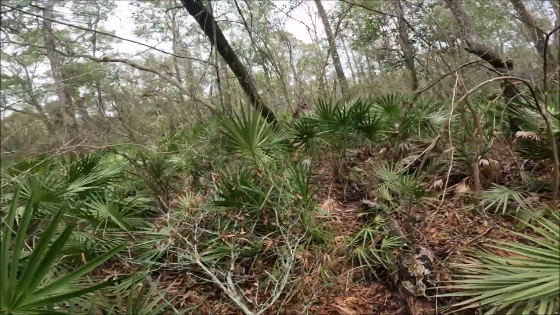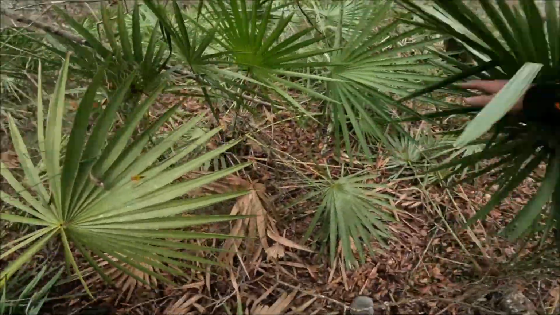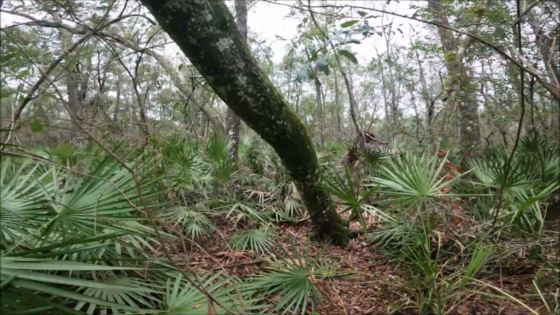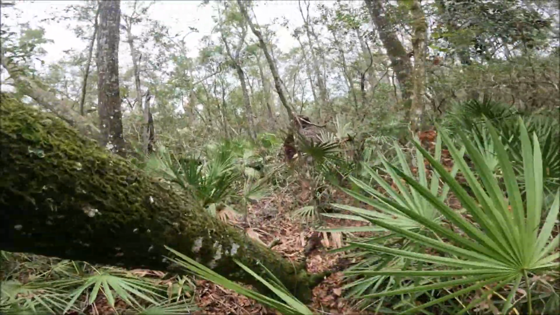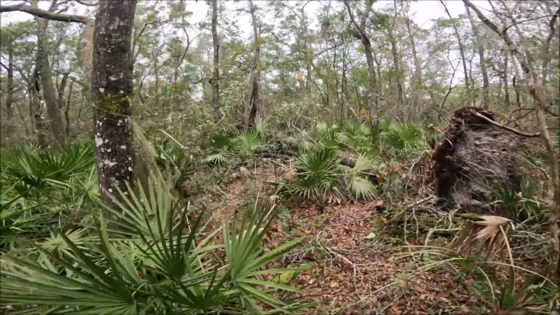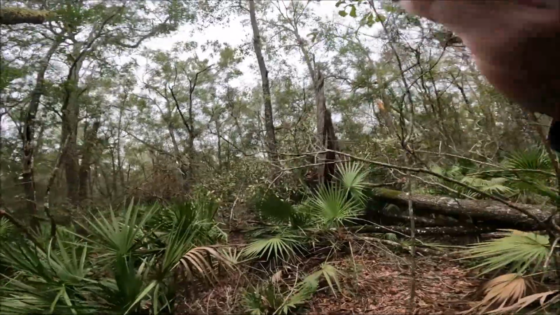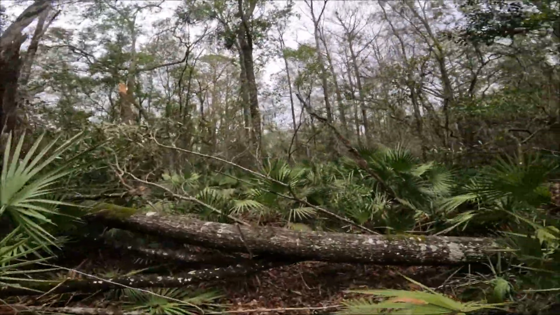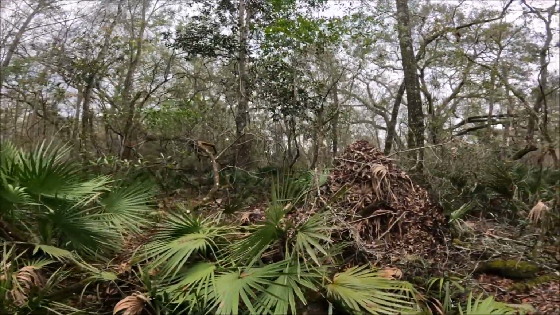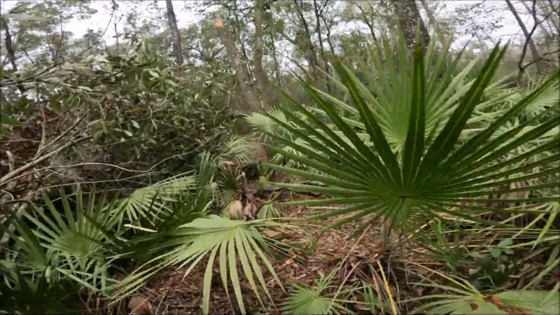Now, a lot of times some of these trails can be quite challenging to get into. I've already walked in here probably a quarter of a mile, and there's still a lot of deadfalls and stuff out here.